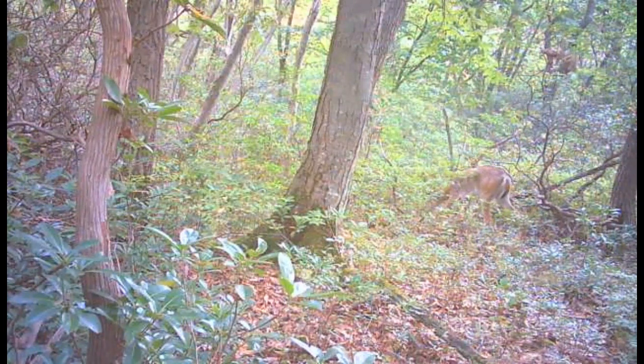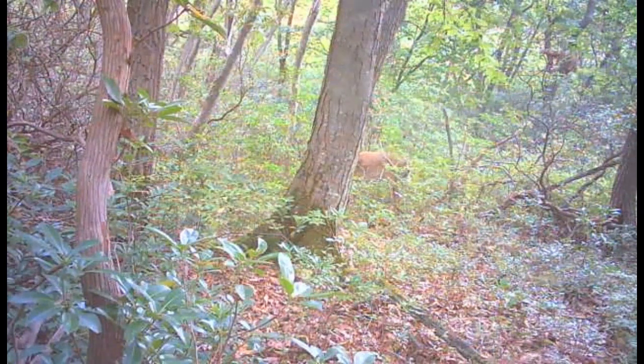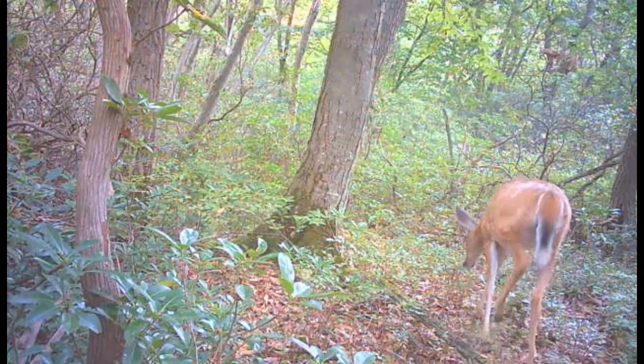A little buck there. Looks like he's getting his winter coat already. Seems to be changing colors in his coat. He's feeding back there in the brush a little bit. And another doe coming right through.